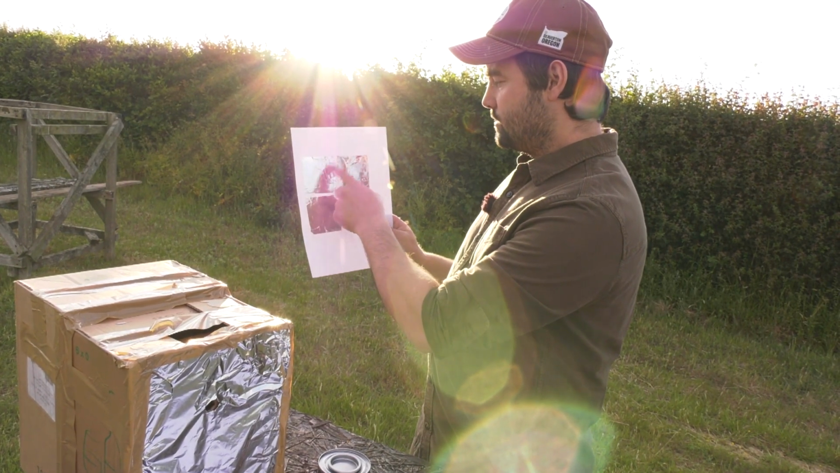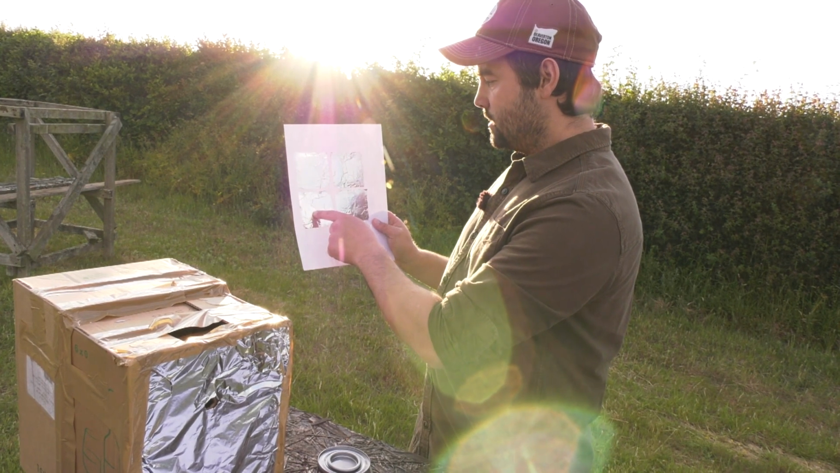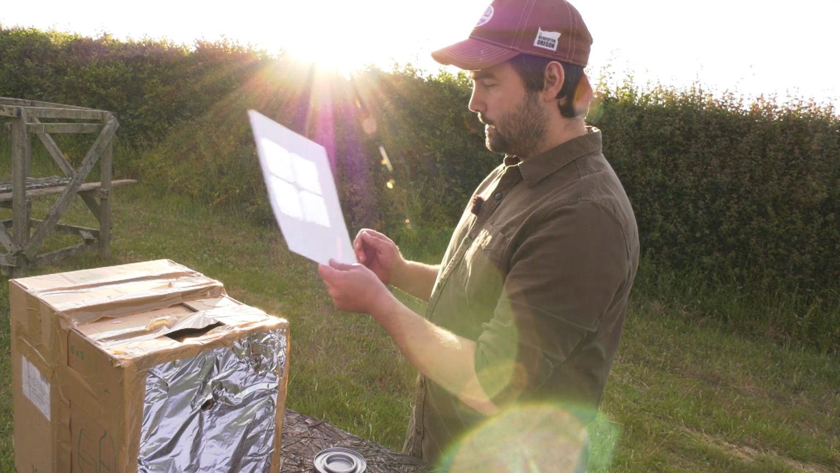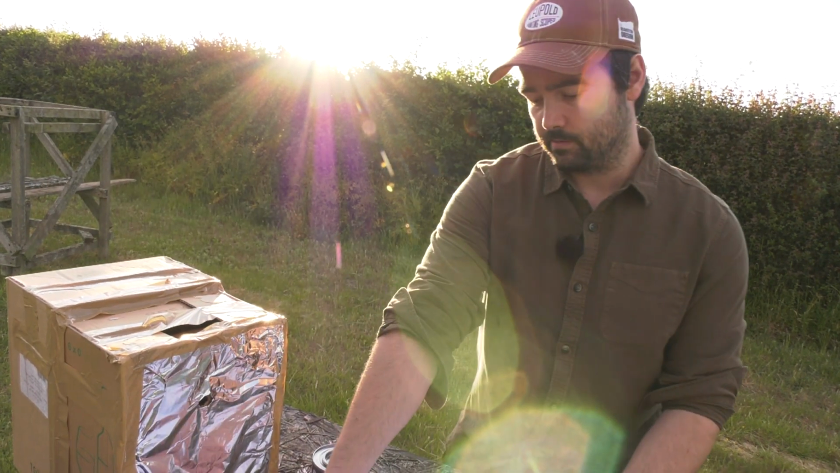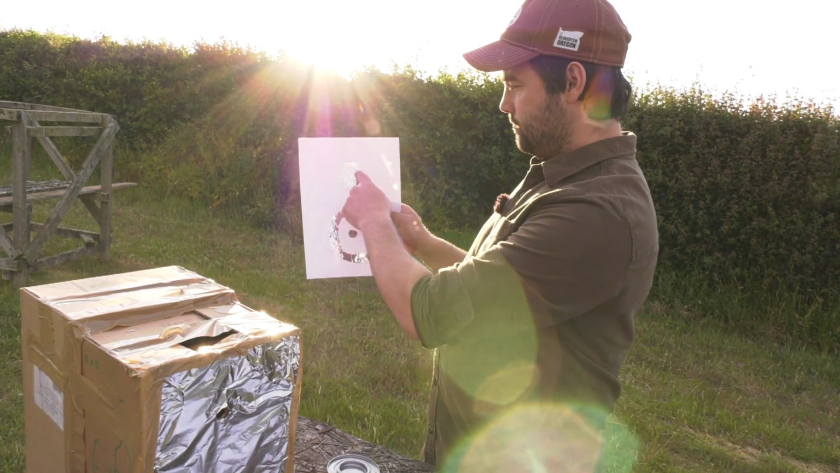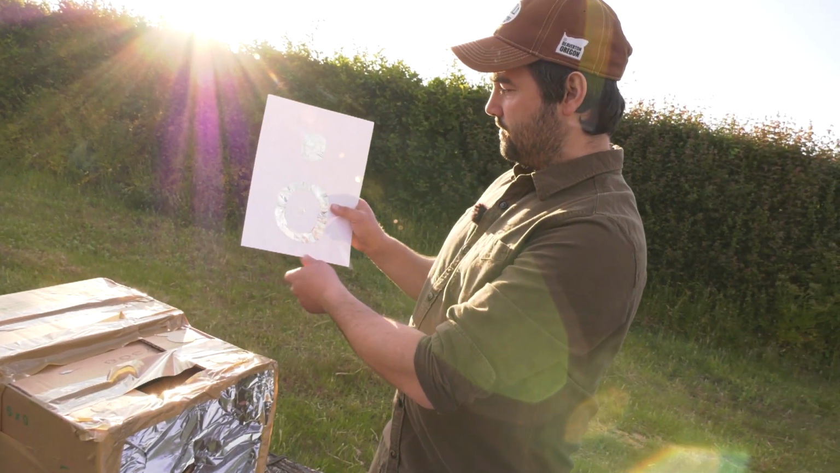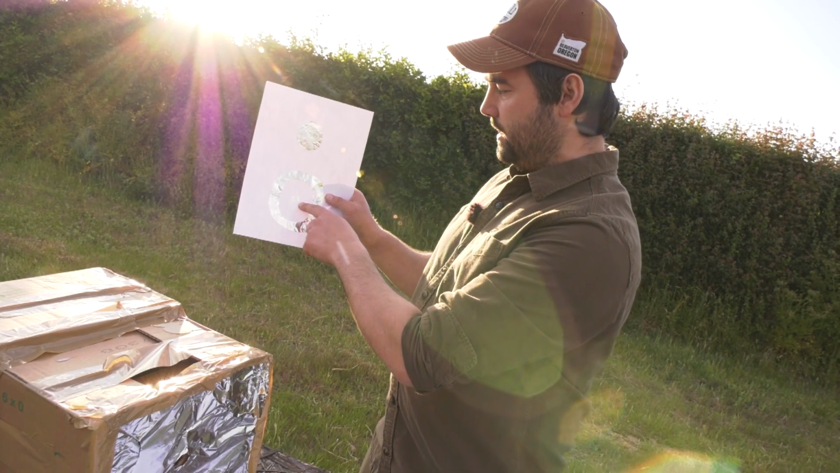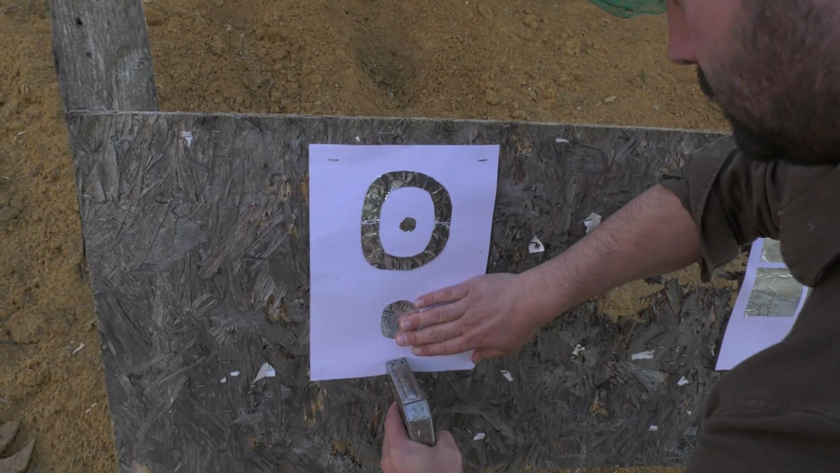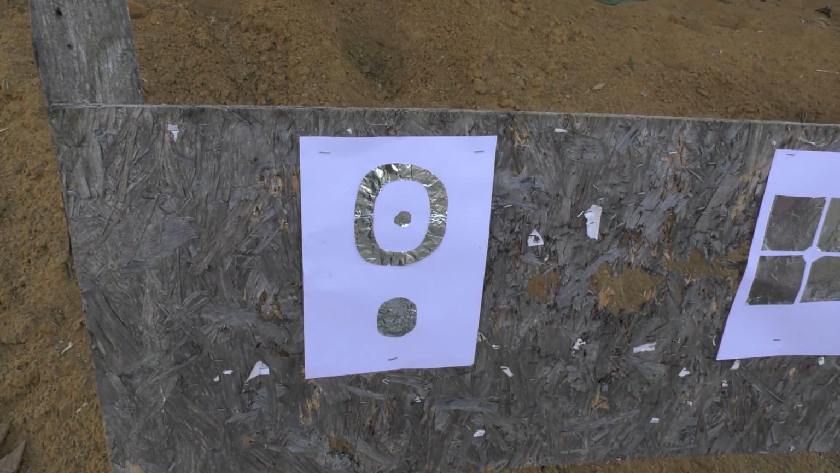So when we did this the other day, the foil sections were black. So I'm hoping that in the middle, we should be able to see the middle cross there. And the same principle with these, is we've got a bigger one there. And if we want to try and zone it in a little bit more, tighten the group up, then I've got that one. This might not work, it might do, but we're all here to have a bit of fun.